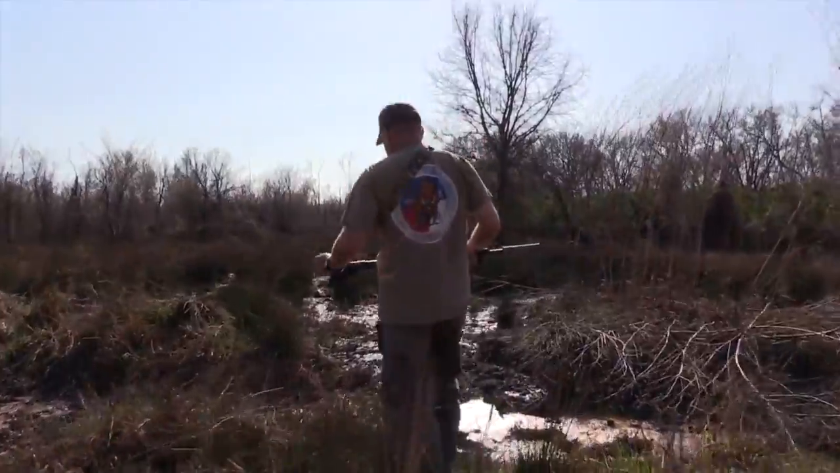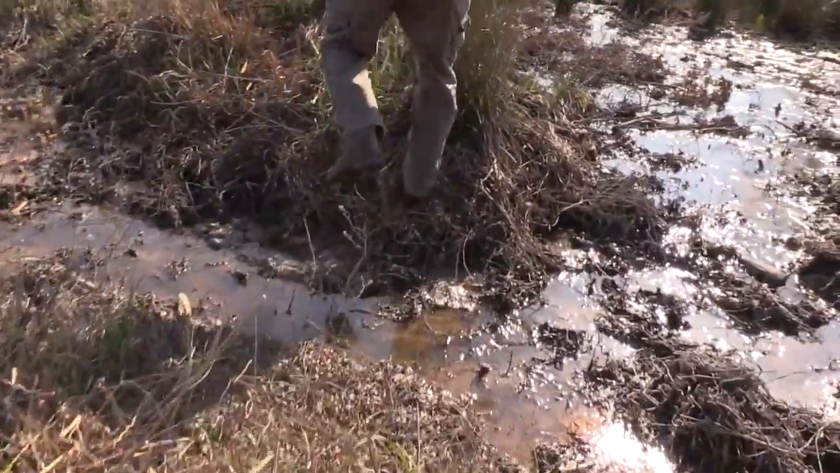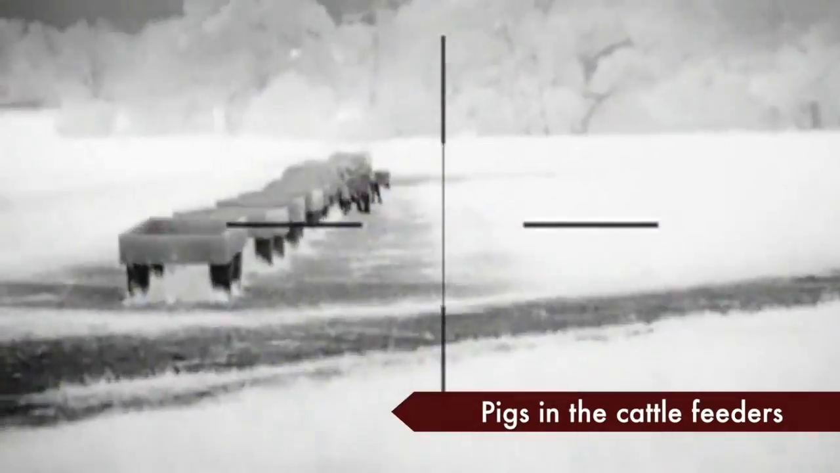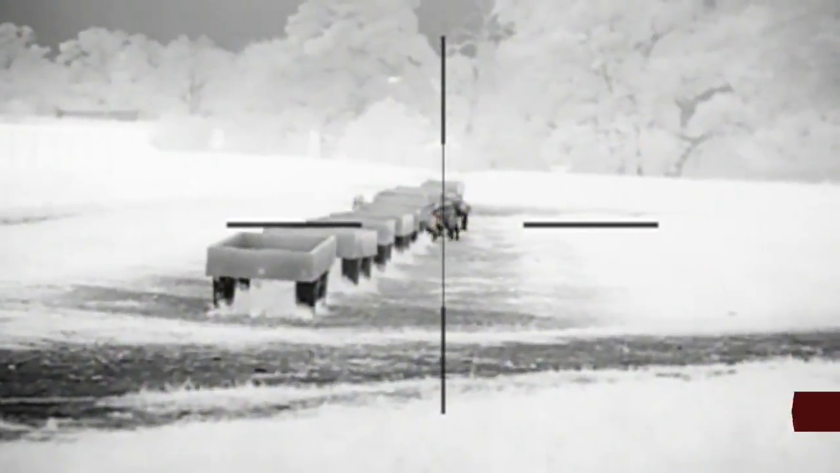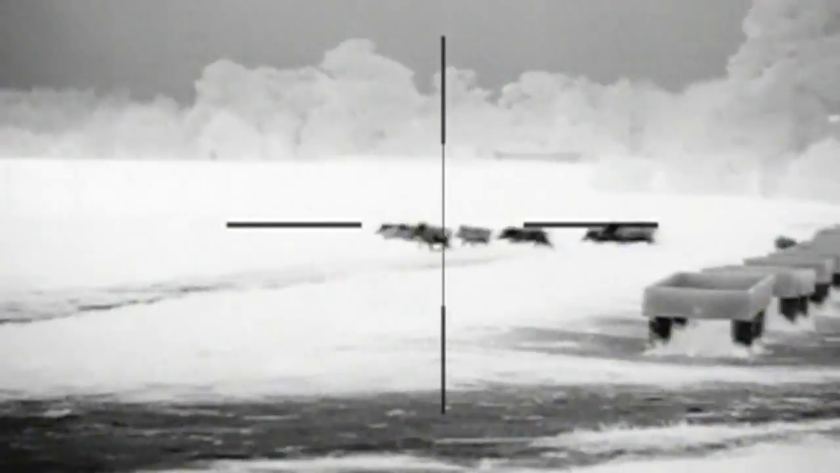They carry brucellosis, which will make the cattle go sterile. You saw the protein feeders for the cattle. The hogs actually get up in there and urinate and defecate, and then the cattle come along and you catch the disease. That's another concern. Right. And you're telling me that you've seen or heard of them even killing fawns and stuff like that. Anything they find on the ground, they're going to eat.